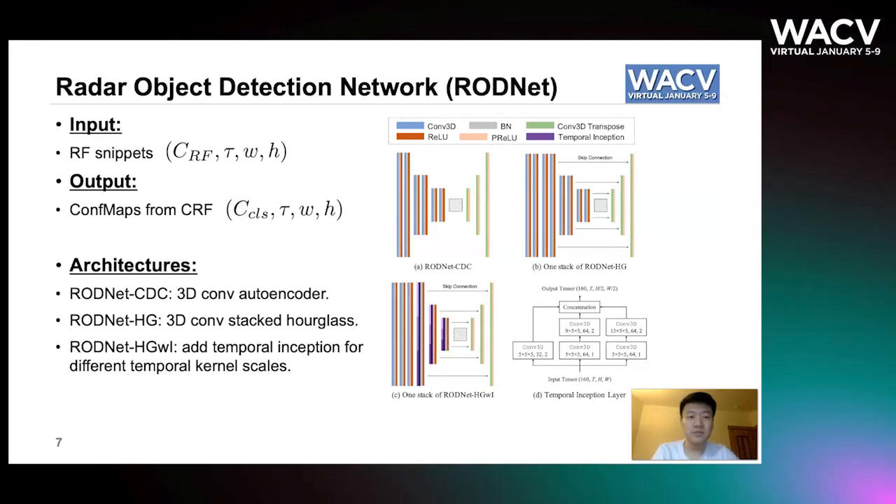As for the student RODNet, its inputs are RF snippets and outputs are the confidence maps. We propose 3 network architectures for our RODNet: CDC for a 3D convolutional autoencoder, HG for a 3D convolutional stacked hourglass network, and HGwI for adding temporal inception for different temporal kernel scales.